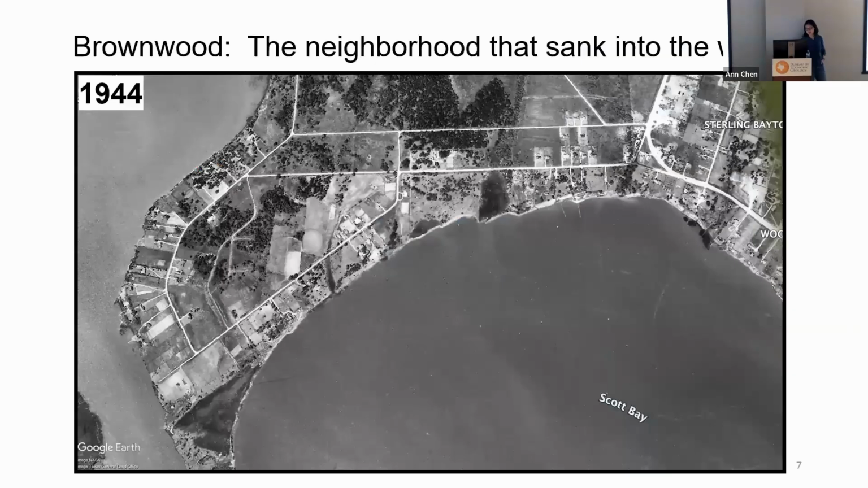For the rest of the talk, I'm going to focus on one problem that many of us care about: coastal flooding and coastal subsidence along the Gulf Coast. I want to start this portion of the talk with a small community called Brownwood that was developed in the late 30s. In 1944, when the community was first established, it was near the ocean. It was a highly desirable neighborhood, and people were very excited about it.